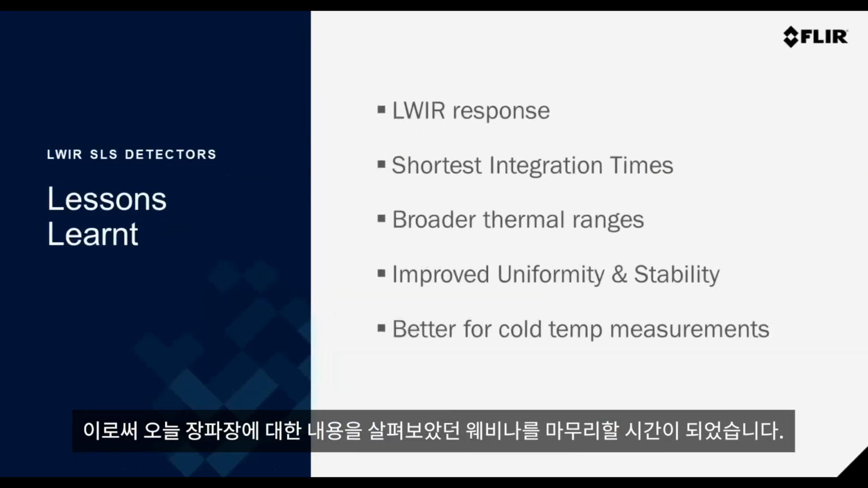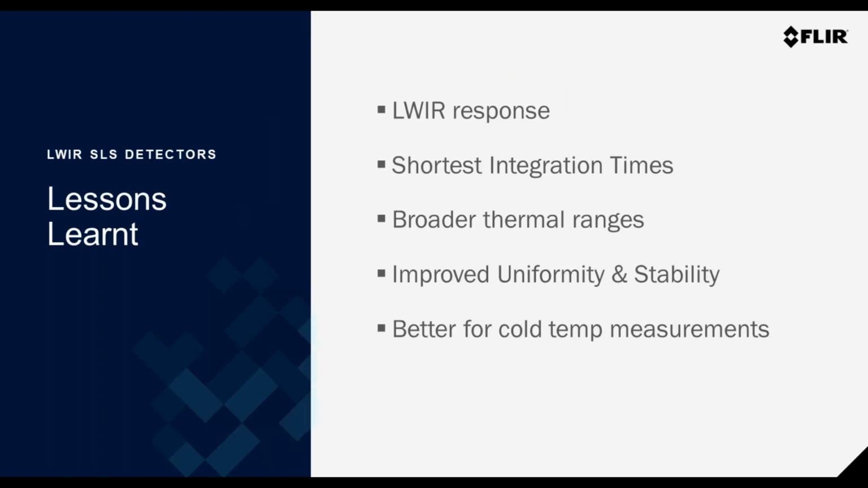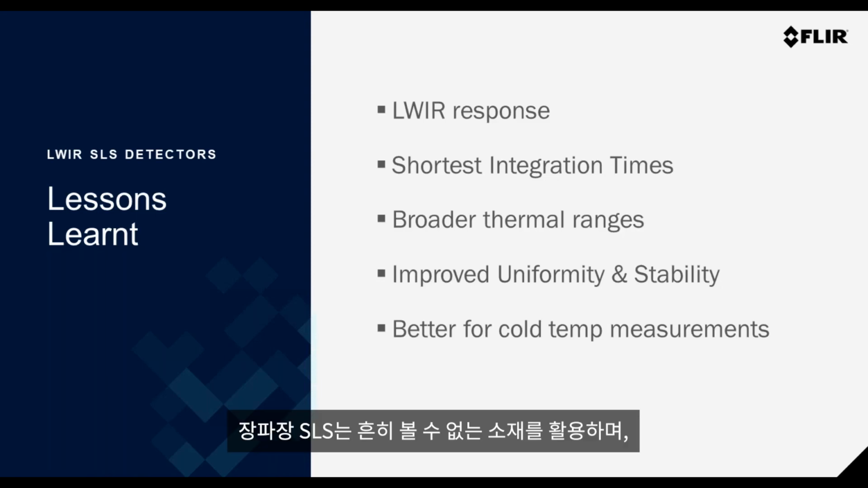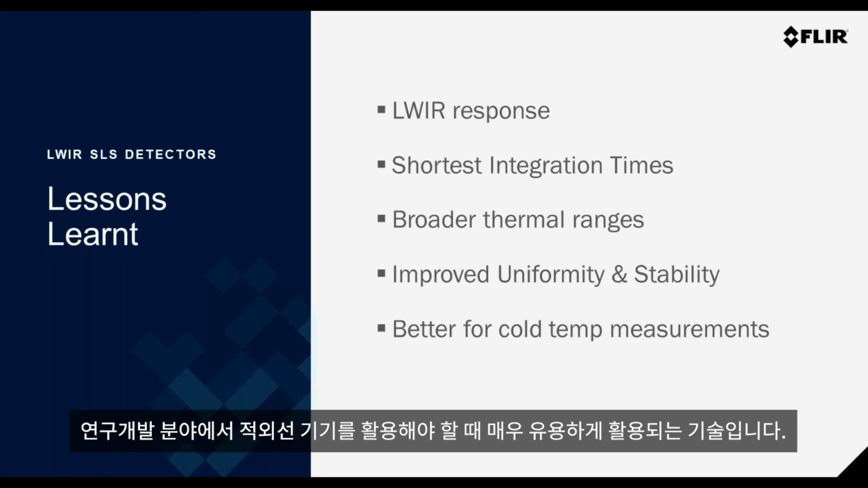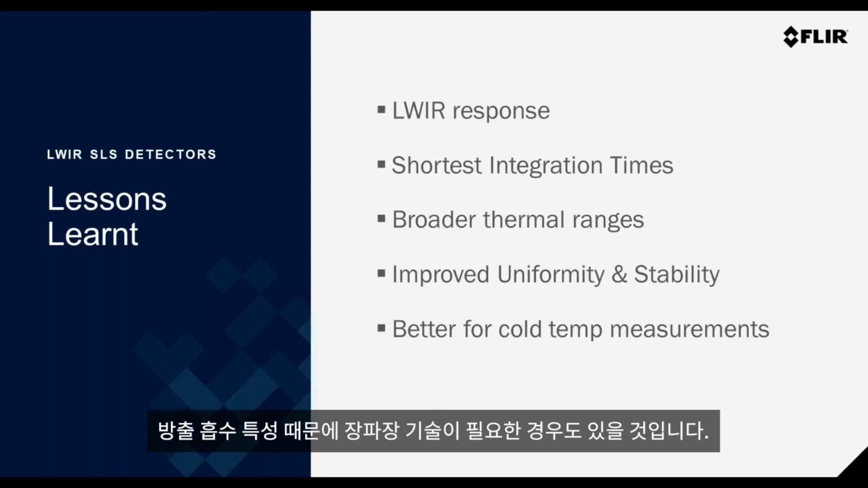So just looking at the long wave and just coming to the final conclusions of the webinar. Here's a summary of some of those points again. It's an interesting material working in the long wave SLS, and it produces quite a niche in the world of infrared for R&D applications. So if we look to the long wave response, it could be material dependent or emission absorption. That might be the reason for looking to the long wave IR.